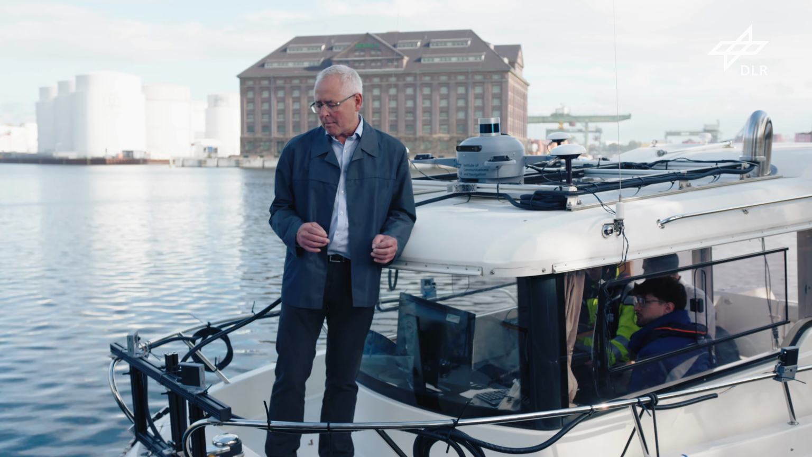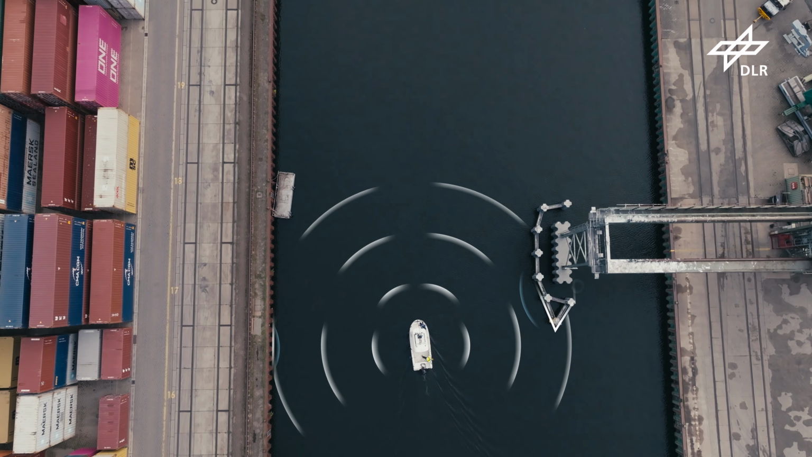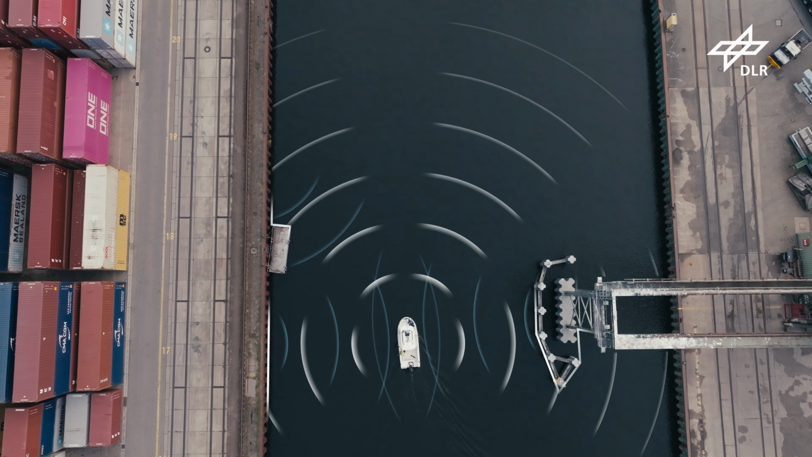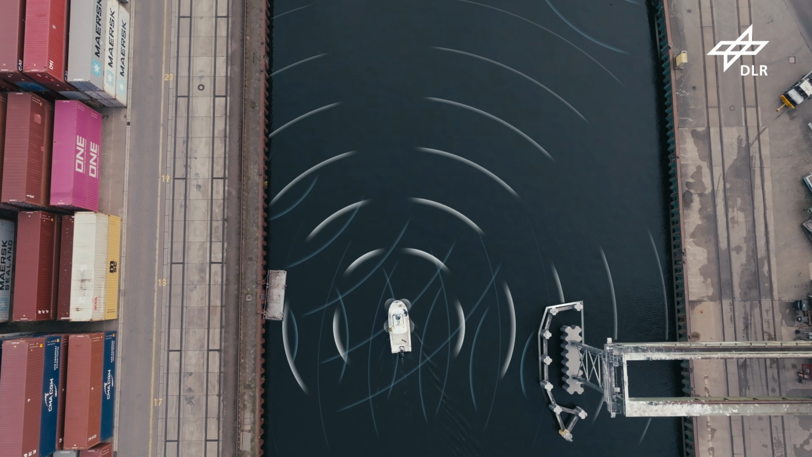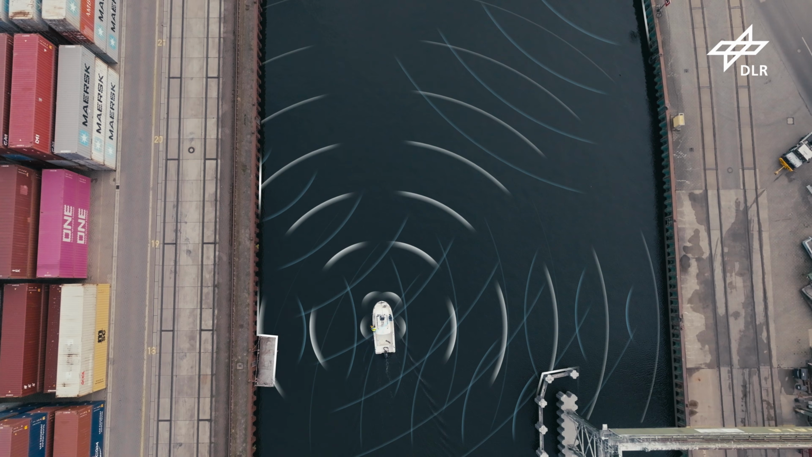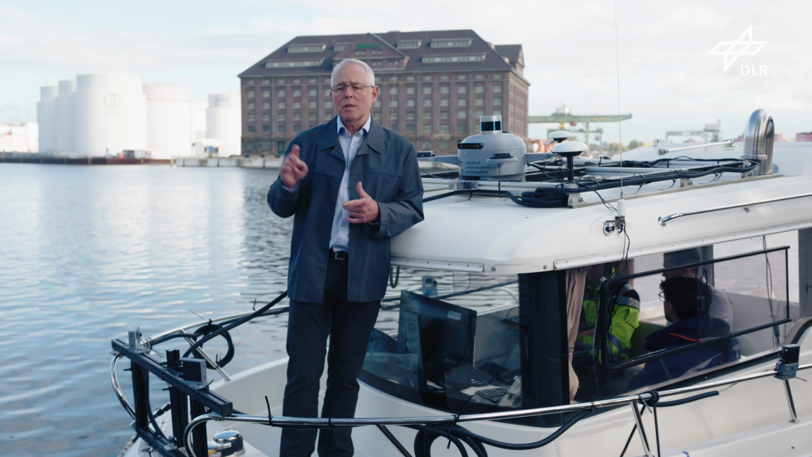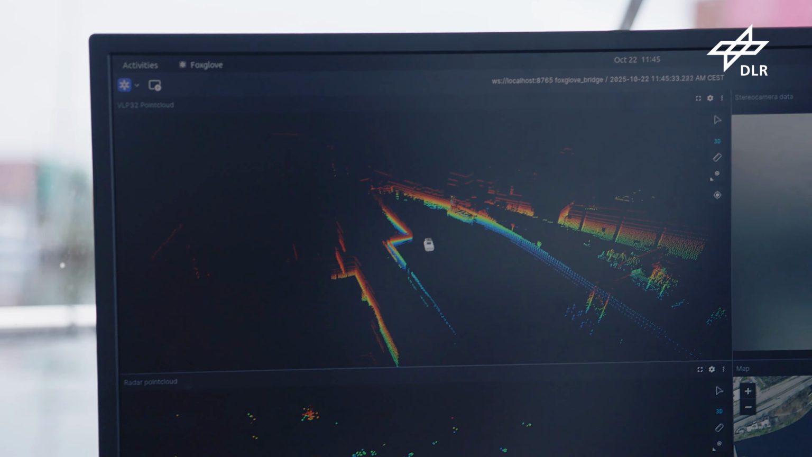These radars are modified for the ship application. We transmit an electromagnetic wave. We have a certain footprint, we call it modulation, and the wave is transmitted, is reflected by an object and gets back to the radar. We can measure distance, we can measure speed of the object, and we can also measure the angle of arrival of the electromagnetic wave.